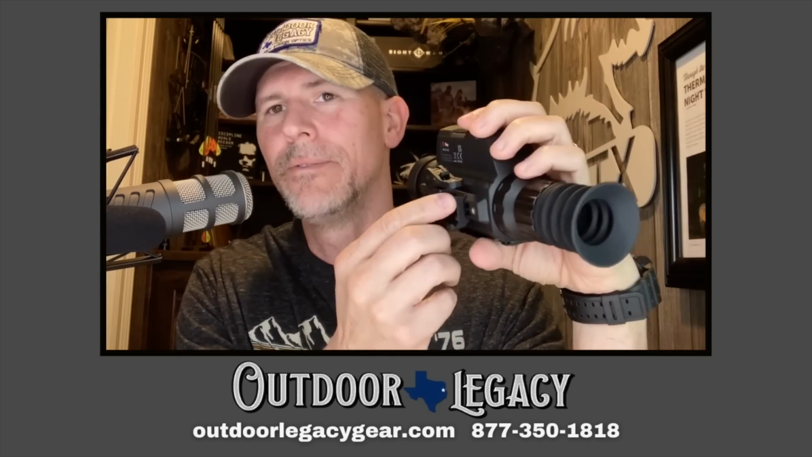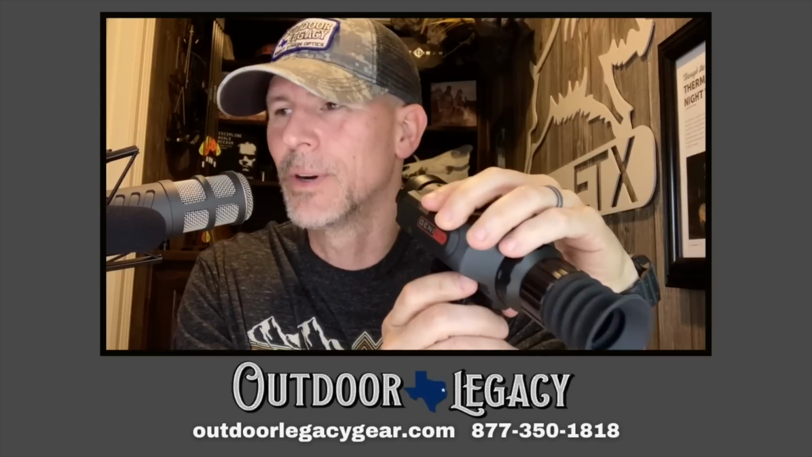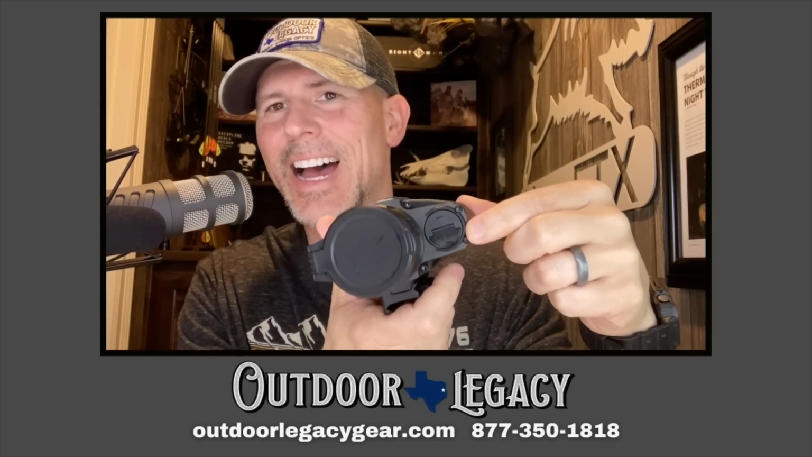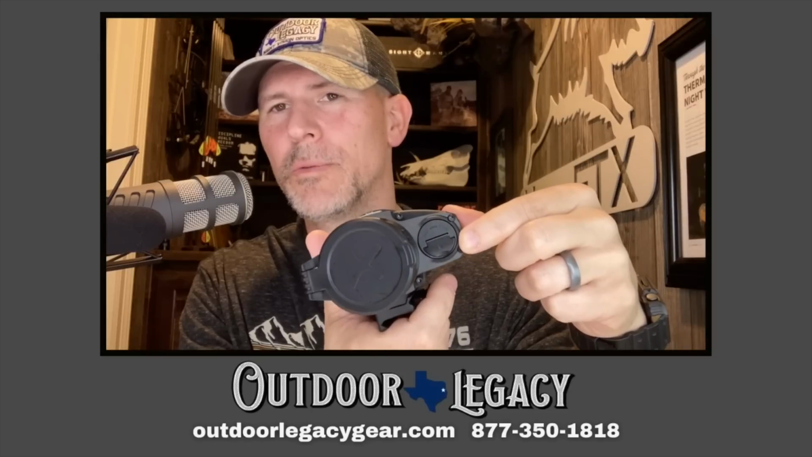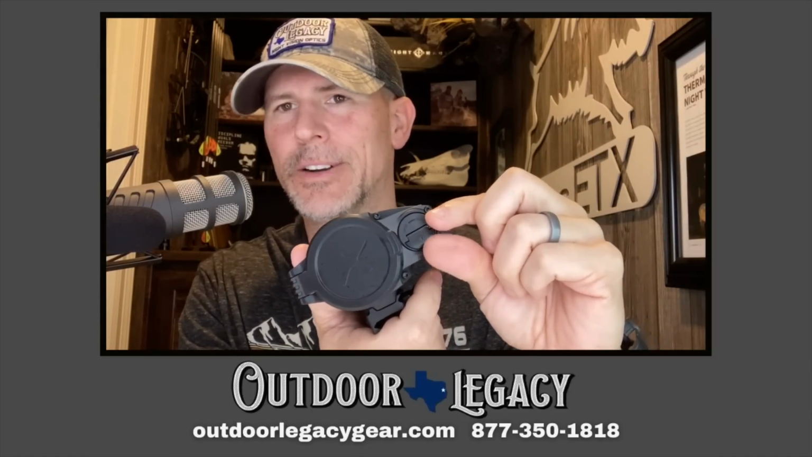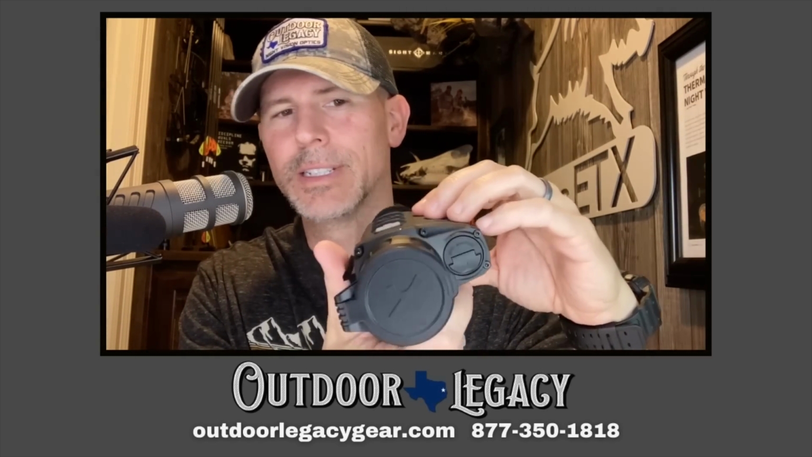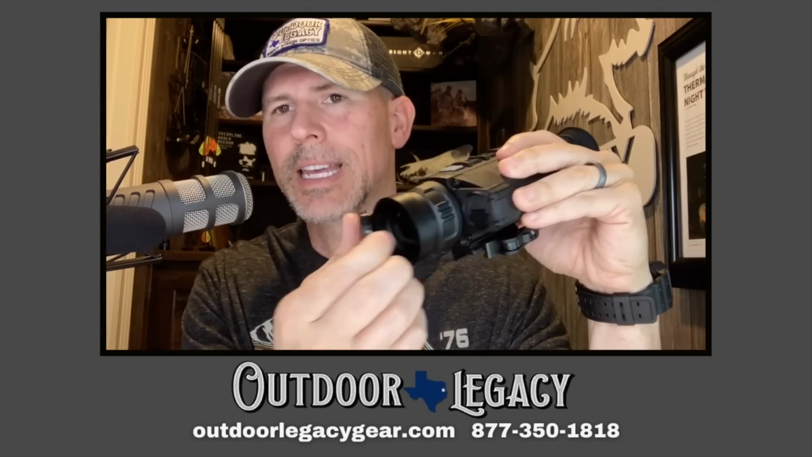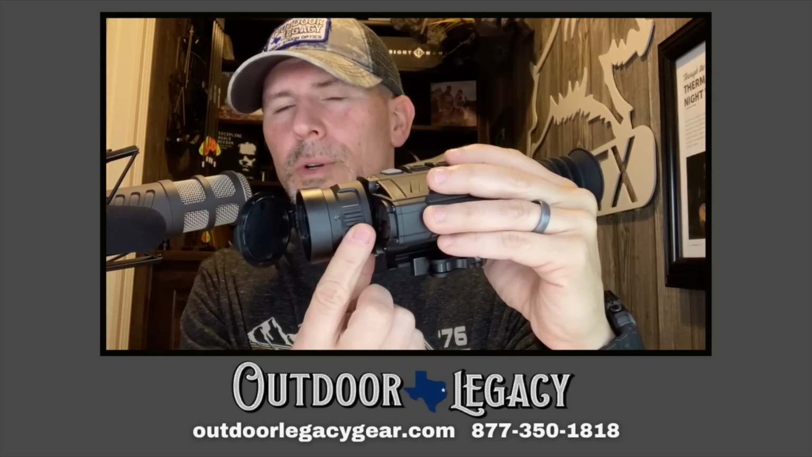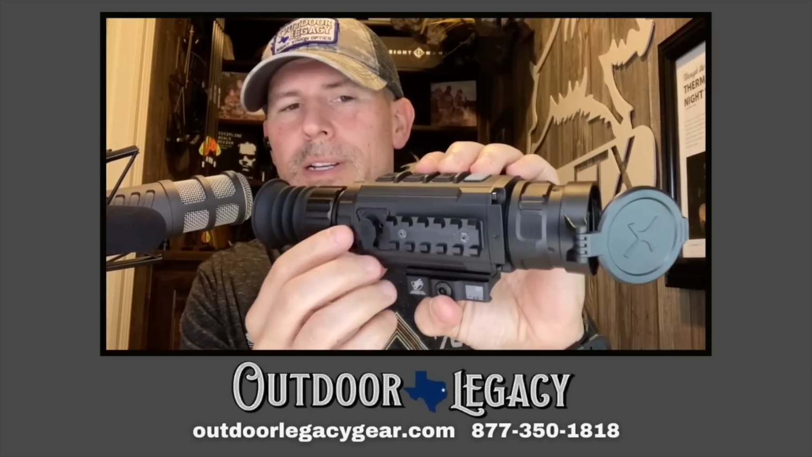Very small mount, very small footprint, perfect for an AR, one throw lever. Yes, folks, one throw lever is all you need. It has the side compartment for the extra removable external battery. This has got a little plastic flap that flips up. You pull it out. Internal battery obviously is on the inside. It's non-removable. Plastic lens cap, focusable. It's a 35 millimeter objective lens. Focusable objective lens adjustment here, around and close to the objective.